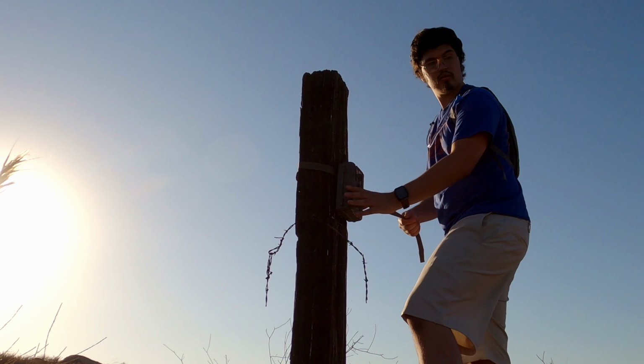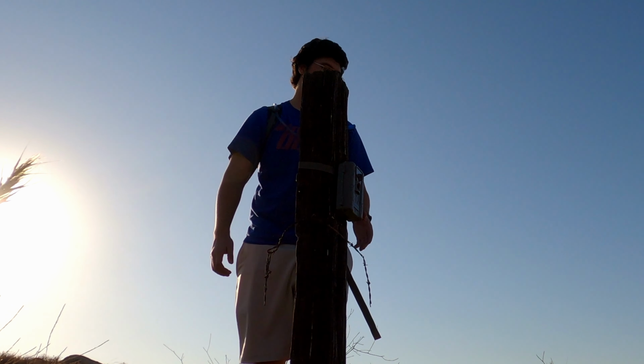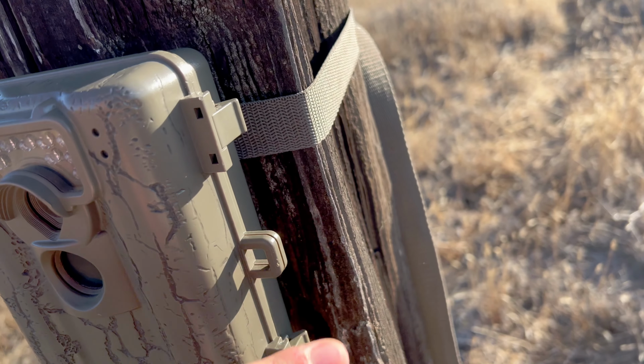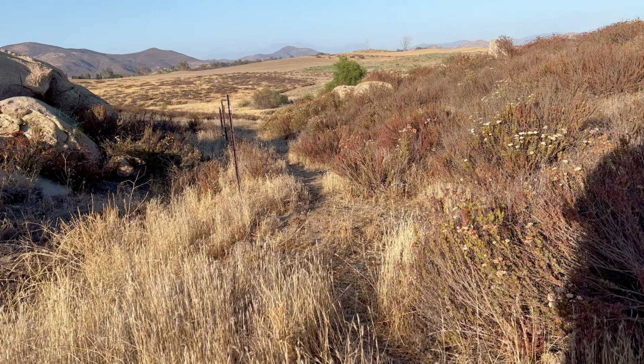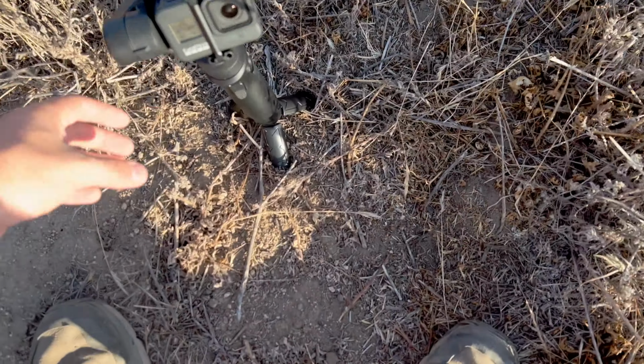Setting it up to auto. 1 second delay. High definition resolution. I think it's 480, but there it is, all set up. And most likely gonna be capturing an image something like this. We'll find out in a couple of days.